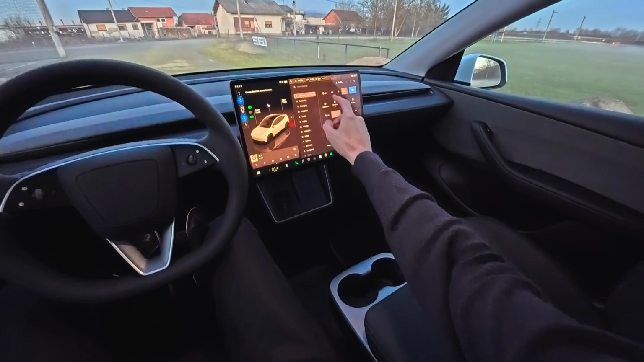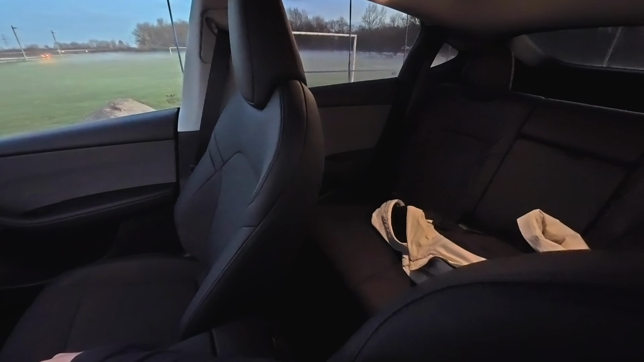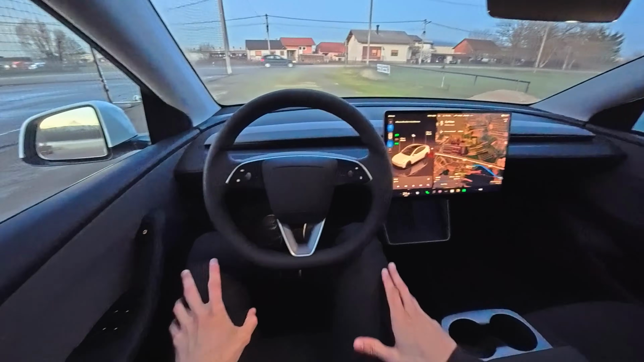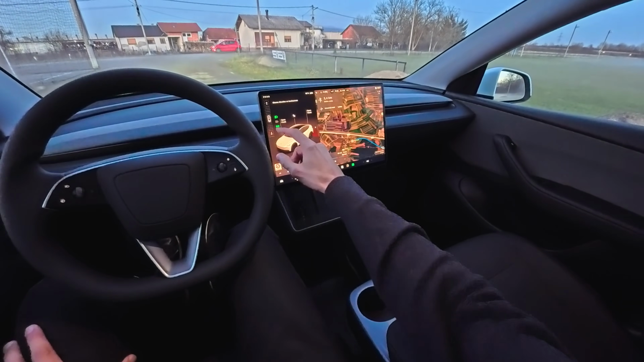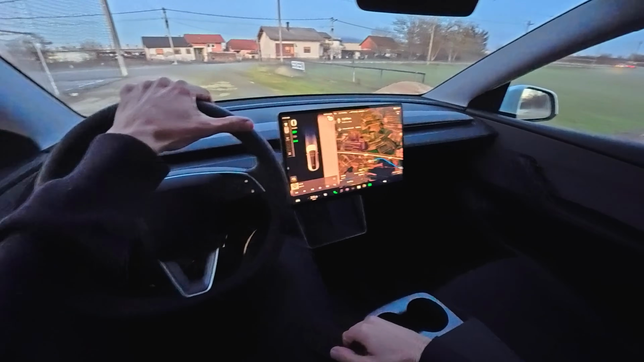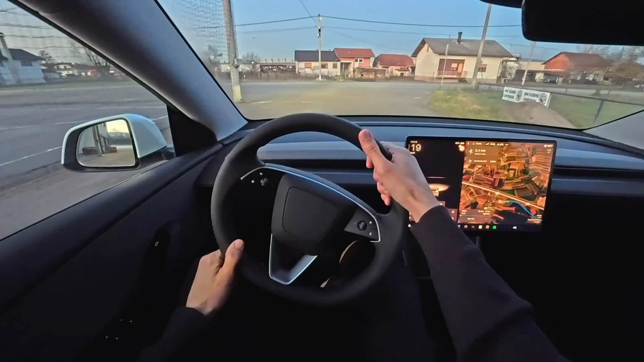Now, you can see this a little bit better. So also, this is the interior at night. Nice illumination, not too bad, considering there's no ambient light. So it's a little bit dark. The Legacy was the same, but we're a bit spoiled by the premium.